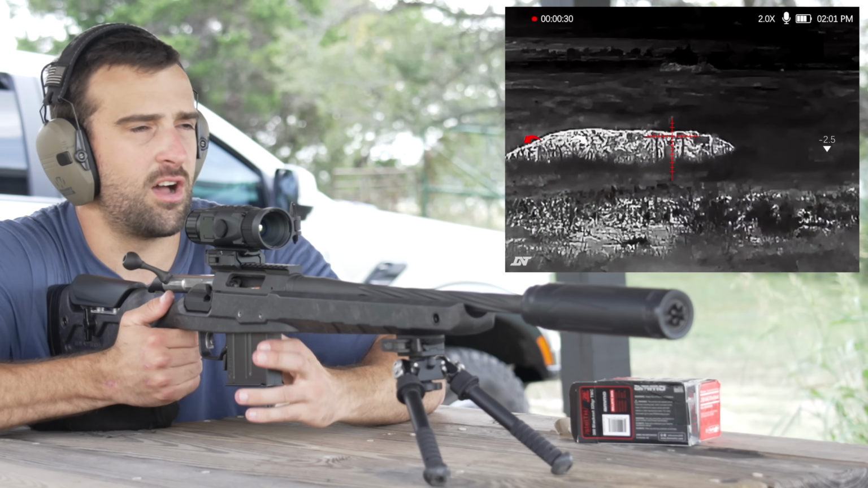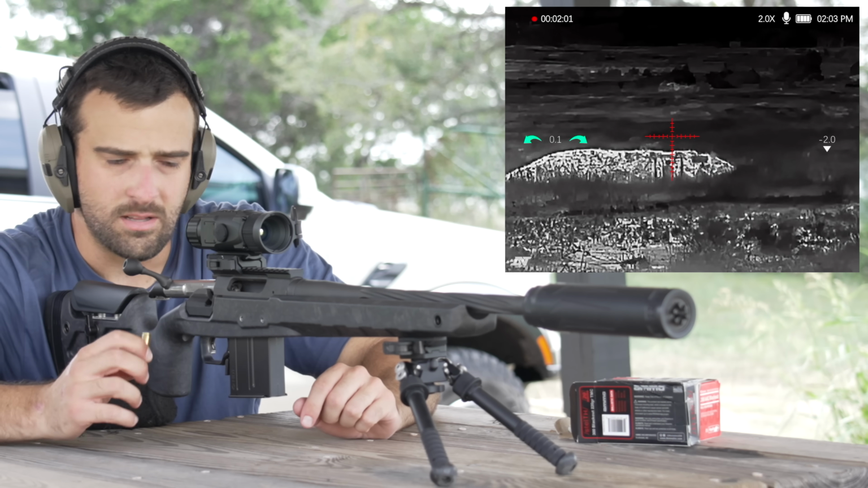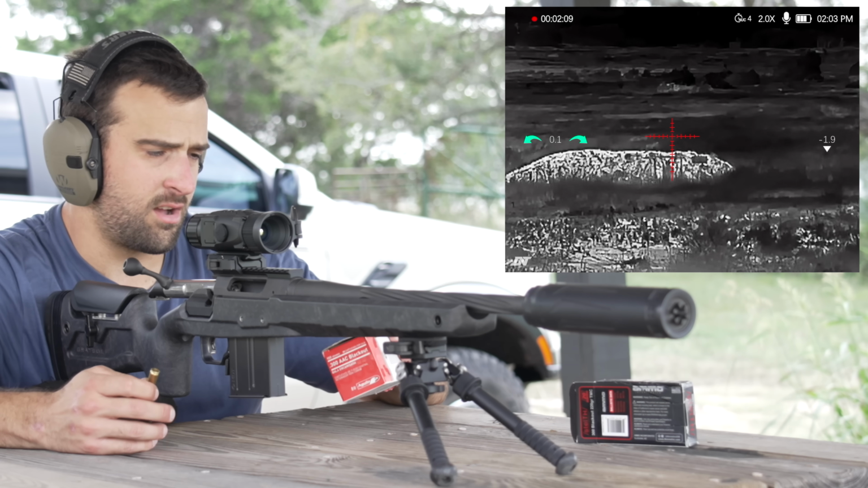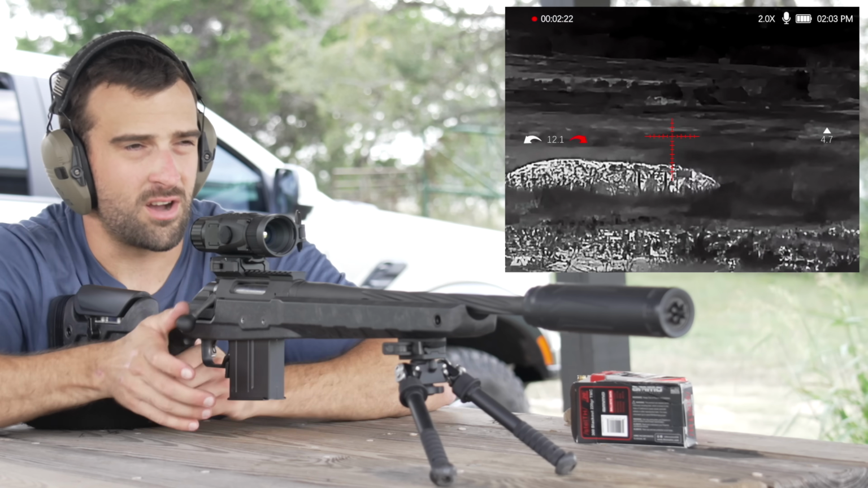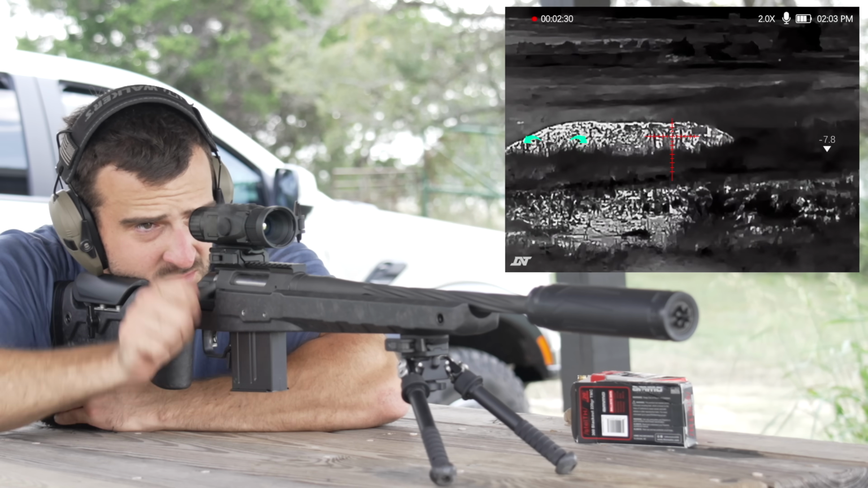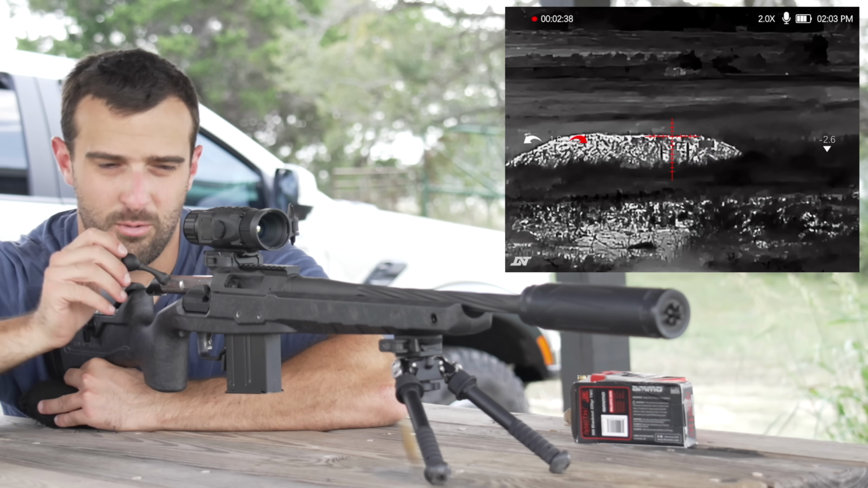Let's do 3 rounds of supersonic, 3 rounds of subsonic. Light primer strike. Have I learned nothing? I think last time I did shoot this rifle, it had a lot of light primer strikes with this Aguila, whatever. 300 blackout supersonic. Didn't do it to all of them, so let's see if we can at least just get a couple supersonics flying out here. All right, we got 2. So they get there a lot quicker.